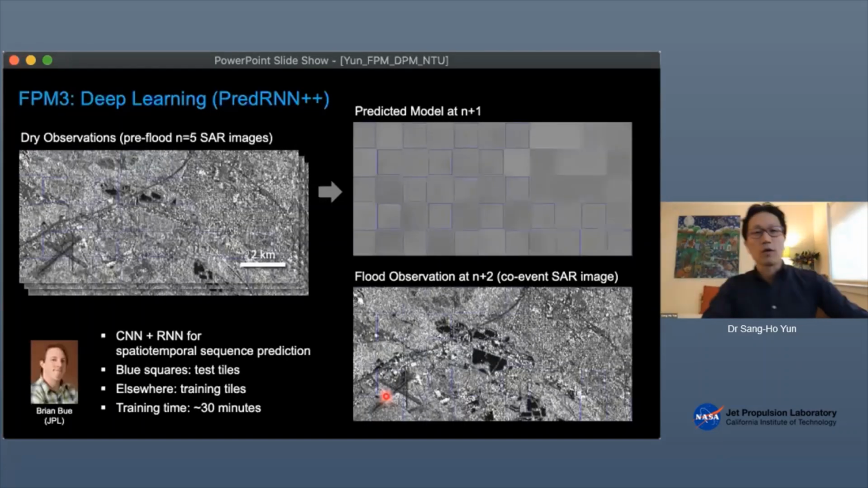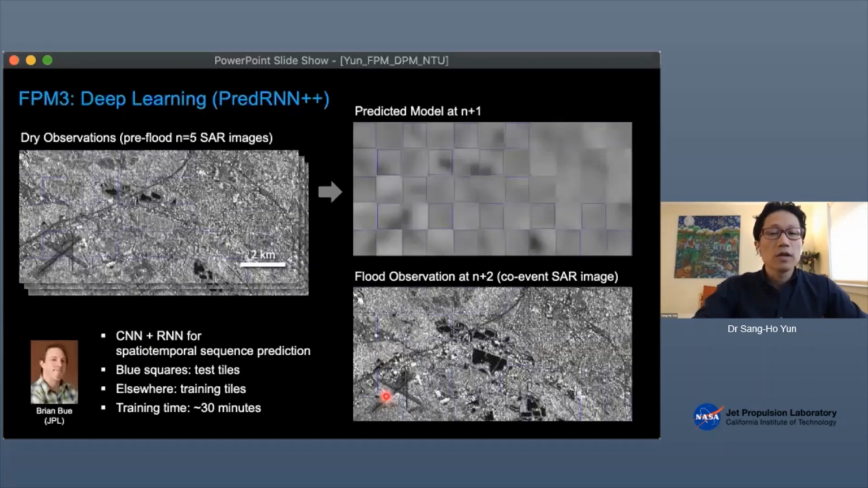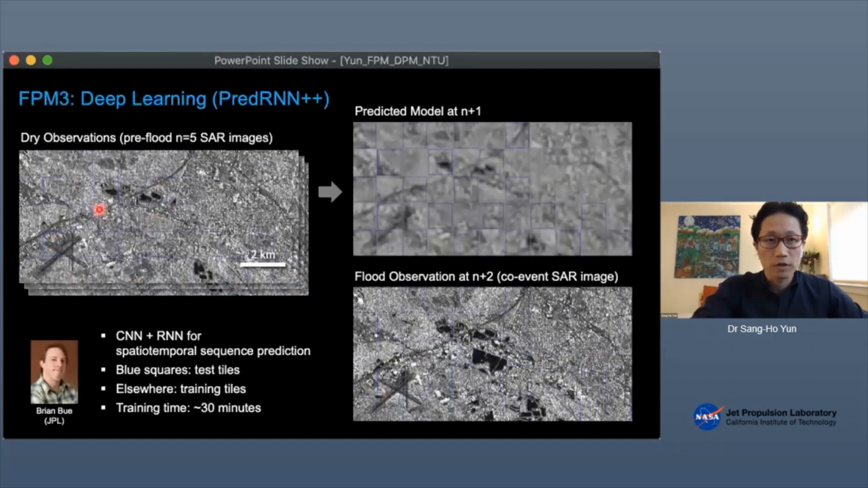In our case, we call it FPM3, deep learning. This is showing Lumberton, North Carolina in the United States. There was a flooding in this town, the Lumberton area. And this is the airport runway. It's a SAR amplitude image. I don't know if you can see, these blue boxes are the testing tiles and the others are training tiles. So what we did was we trained